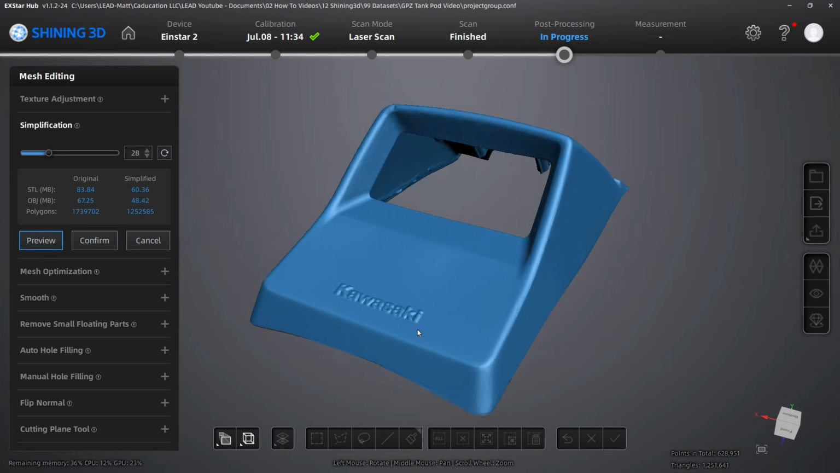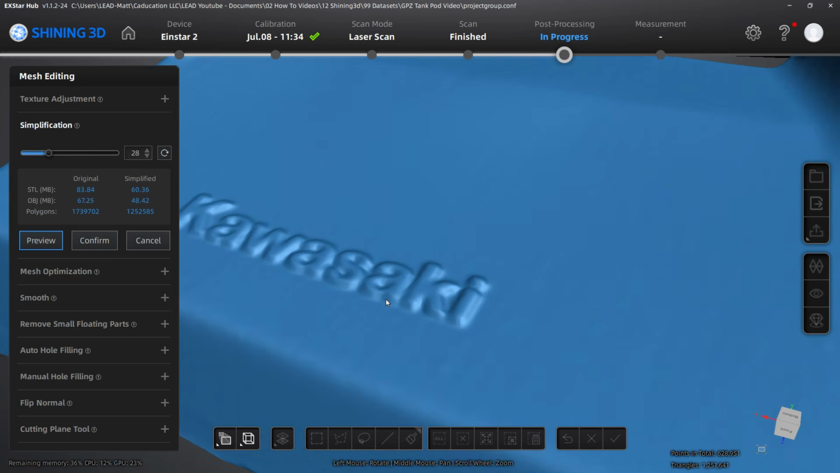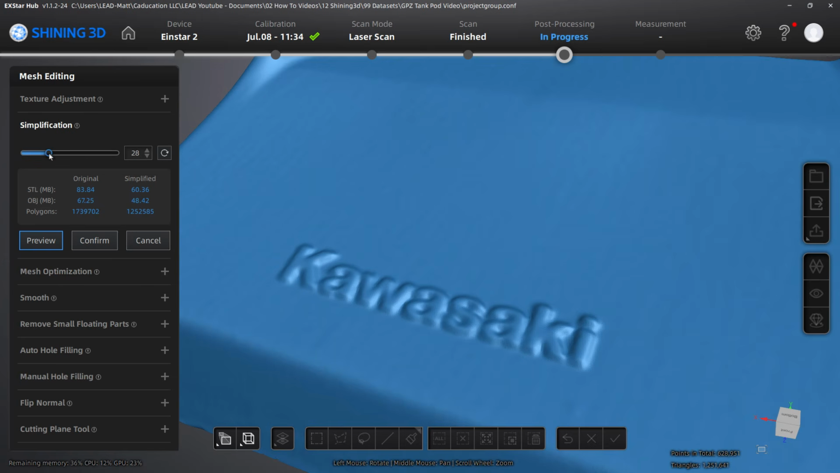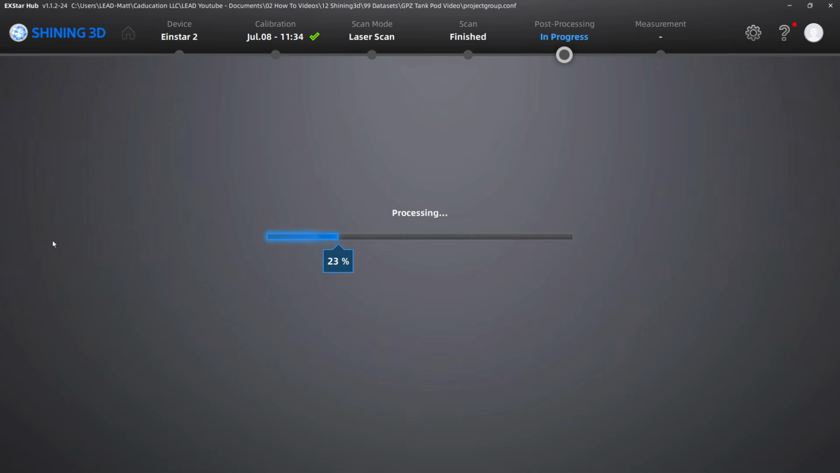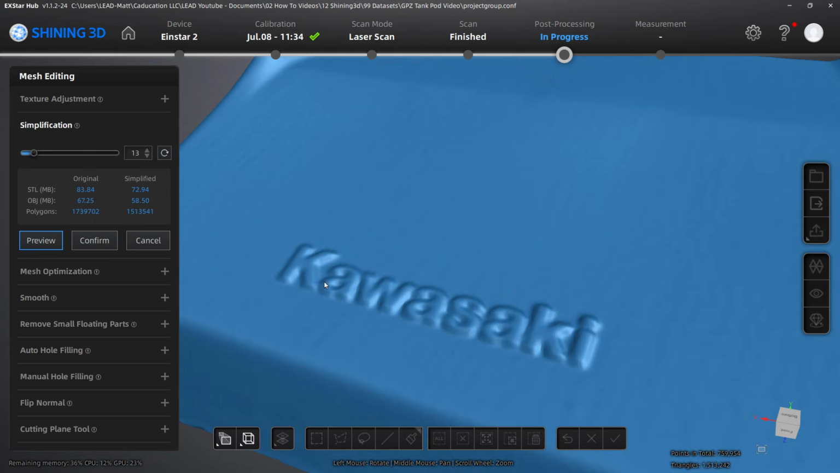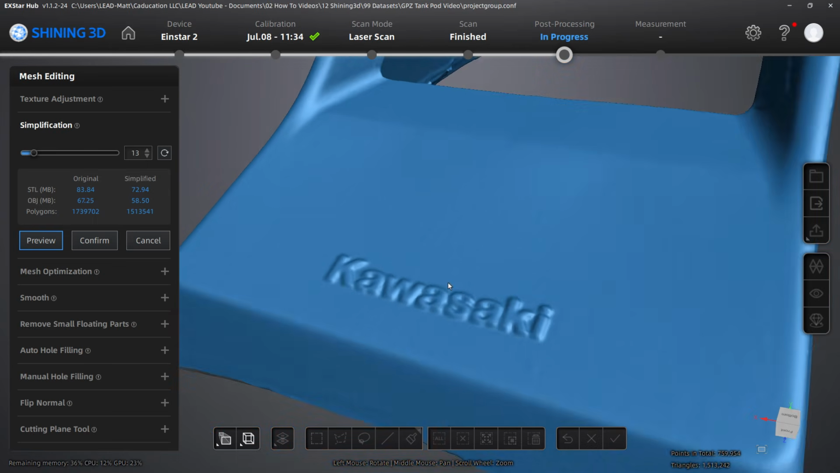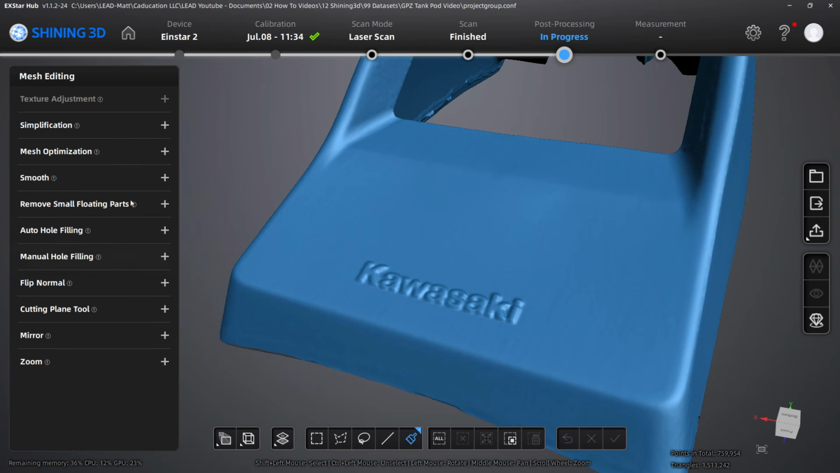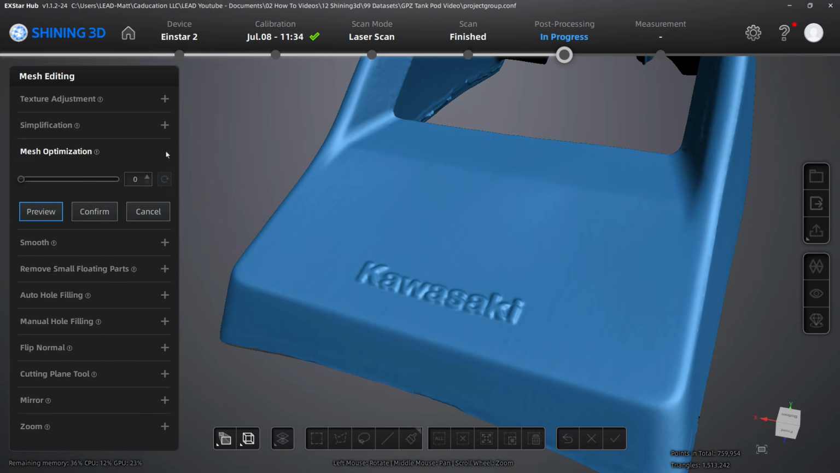And one thing that you want to look for is areas where you've got a lot of detail. So like, for example, the Kawasaki logo. Now, if you need to keep that for some reason, you want to pay close attention and make sure that you're not losing detail like that. For us, this is going to be fine. I'm going to confirm. Next is optimization.